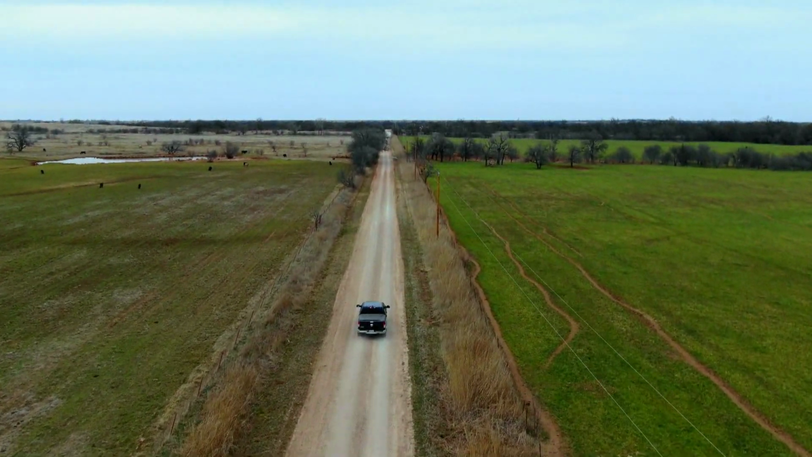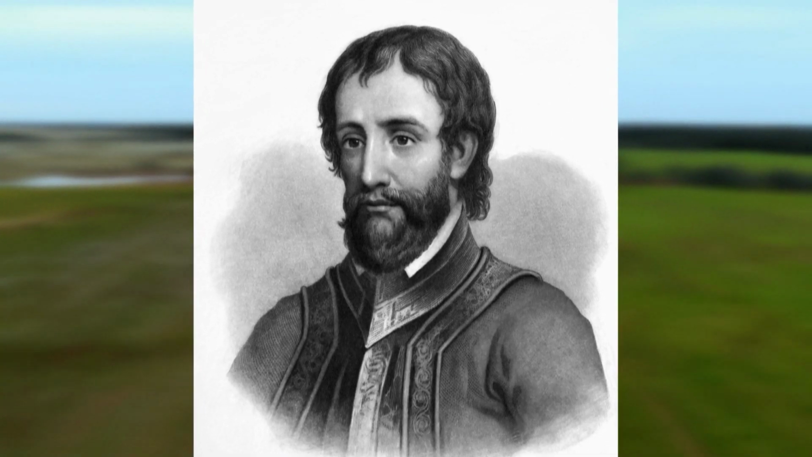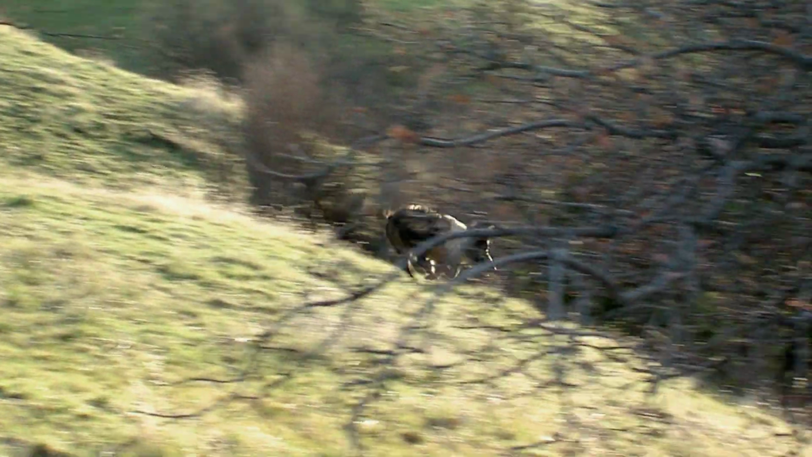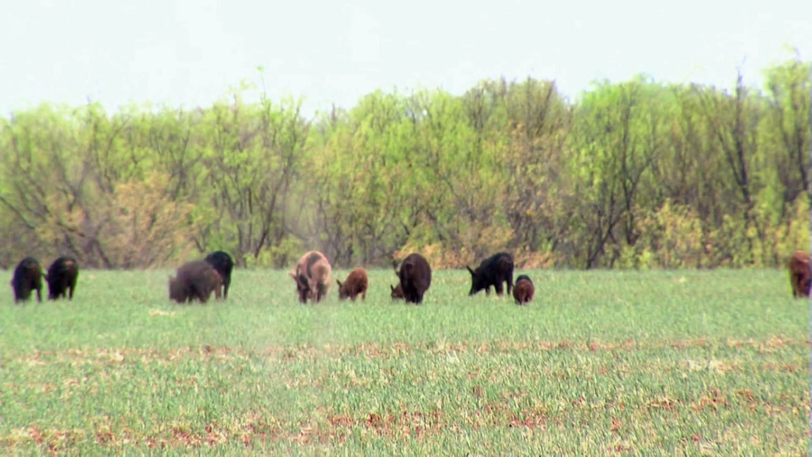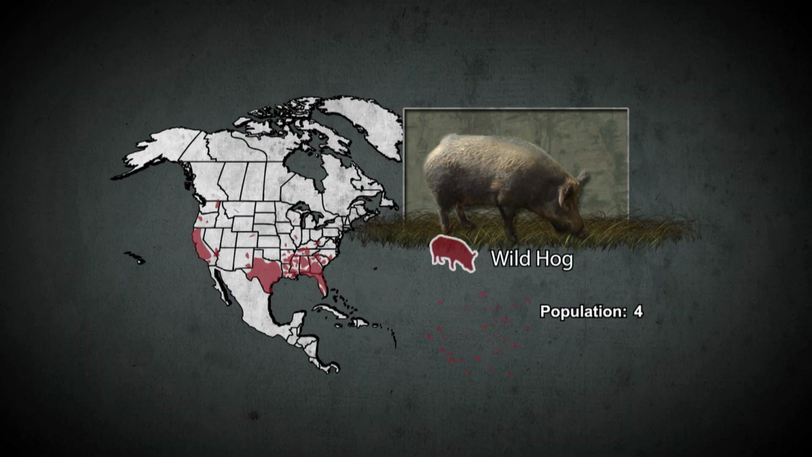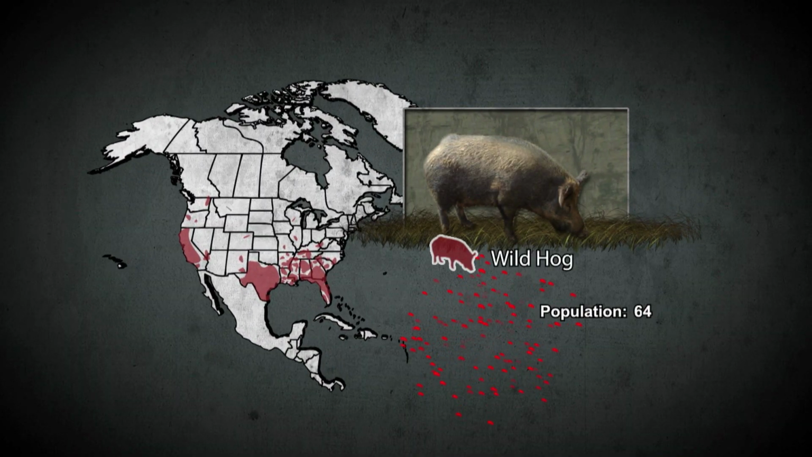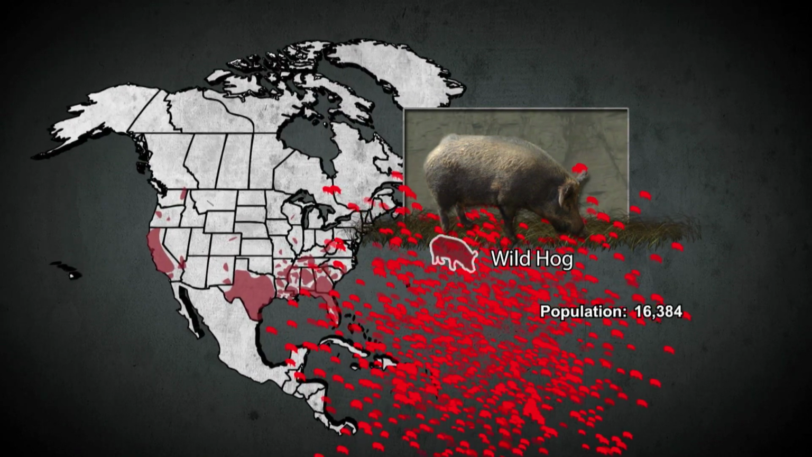Back in 1539, Spanish explorer Fernando de Soto brought 13 pigs to Florida. In 3 years, that herd grew from 13 to over 1,000 hogs, and that's not counting those that escaped or were eaten. But de Soto's gift to the New World was a Trojan horse, or a Trojan pig, if you will, as the swine's population exploded exponentially.